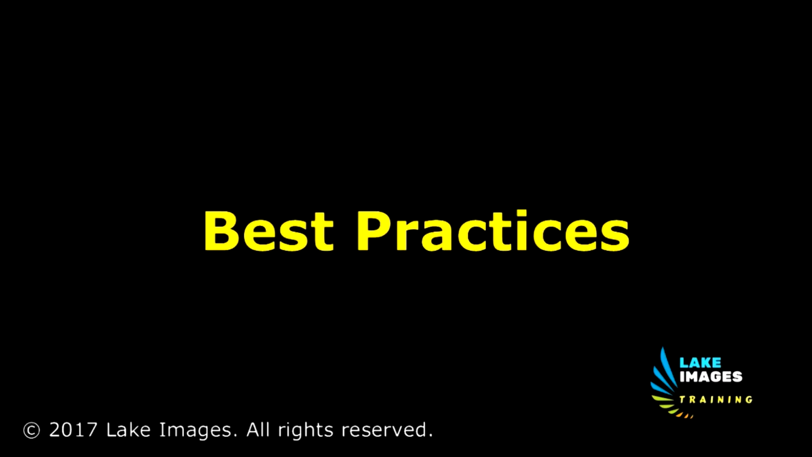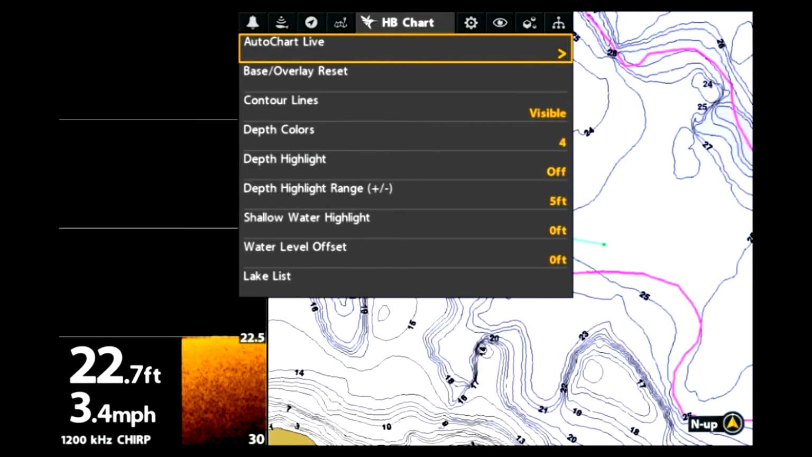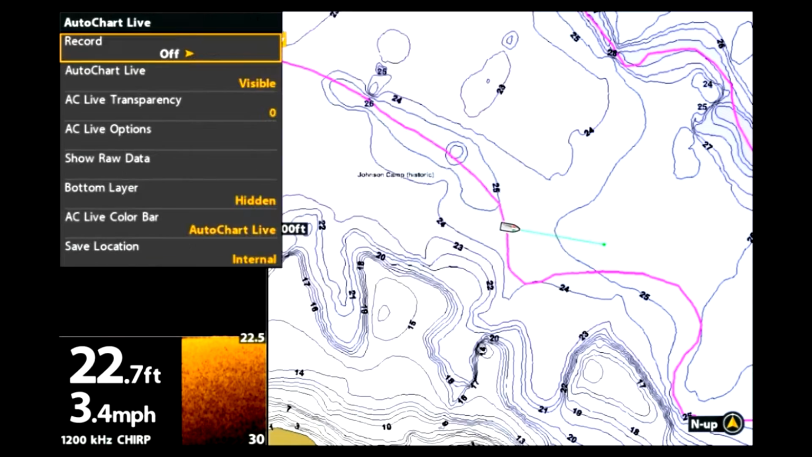This chapter is also going to show some AutoChart for your PC screens. Let's start our best practices by making a really good Hummingbird AutoChart Live map. First thing we need to do is go to the Hummingbird Chart menu, select AutoChart Live, and make sure that we turn recording on.